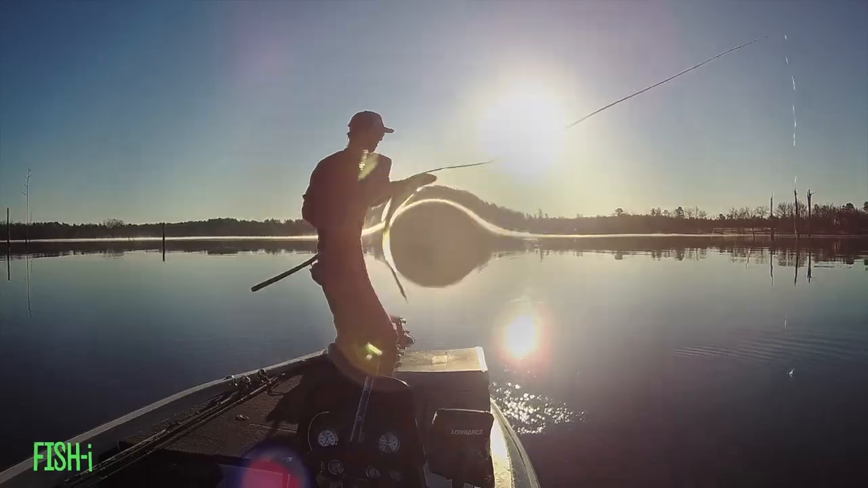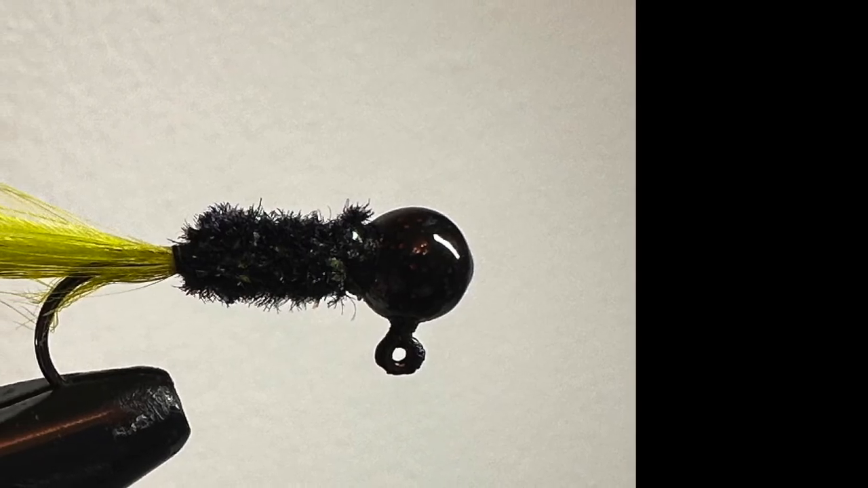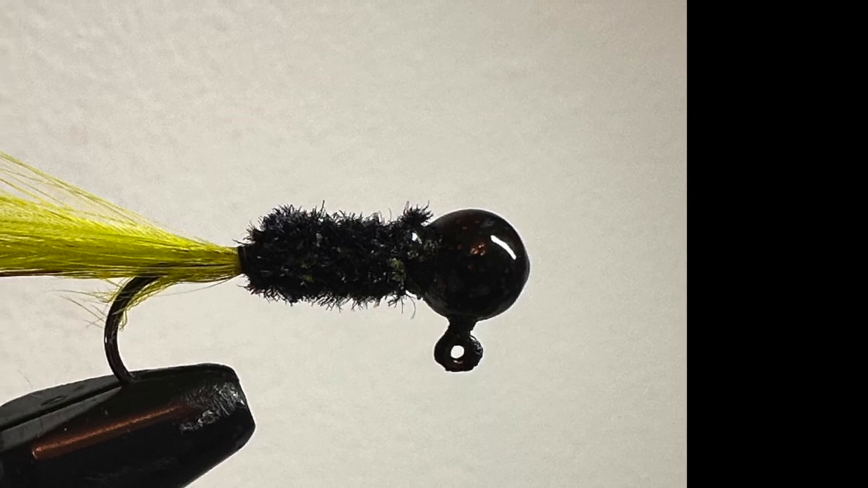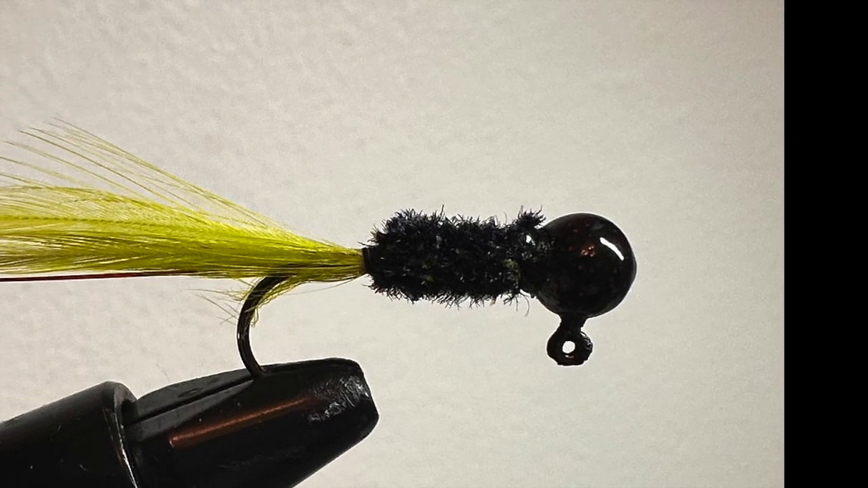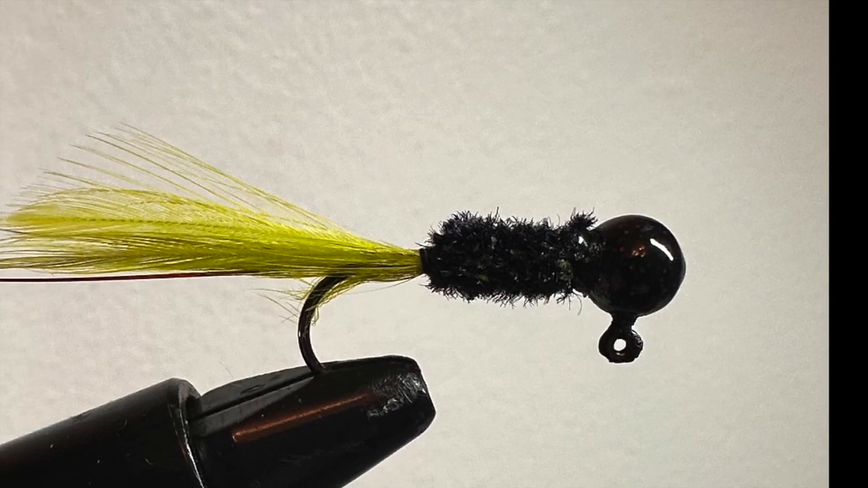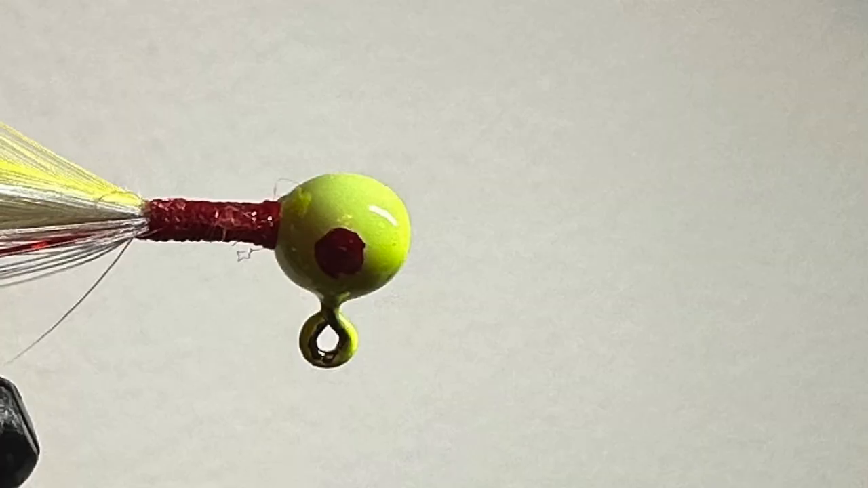I'd like to take just a minute and talk to you about what I was catching these fish on today. I started the morning out with a black and chartreuse 1/16 ounce jig, hand tied. I started tying my own jigs last year. The darker color seemed to be the way to go in the dingier water right at first light, and I did catch quite a few on that one.